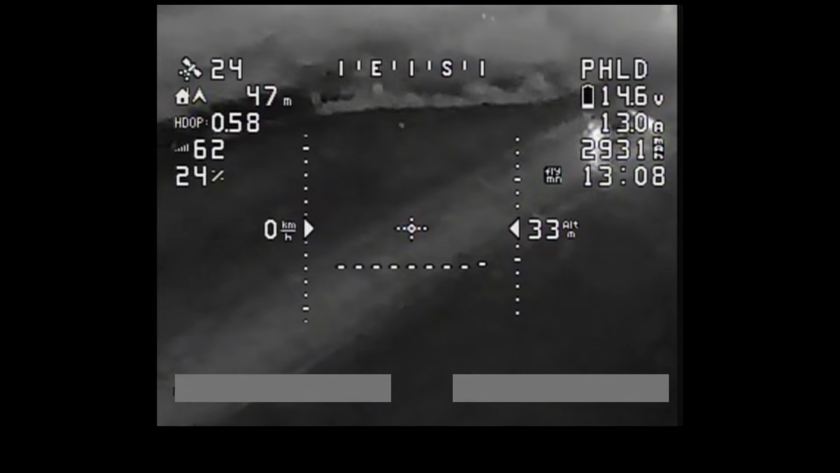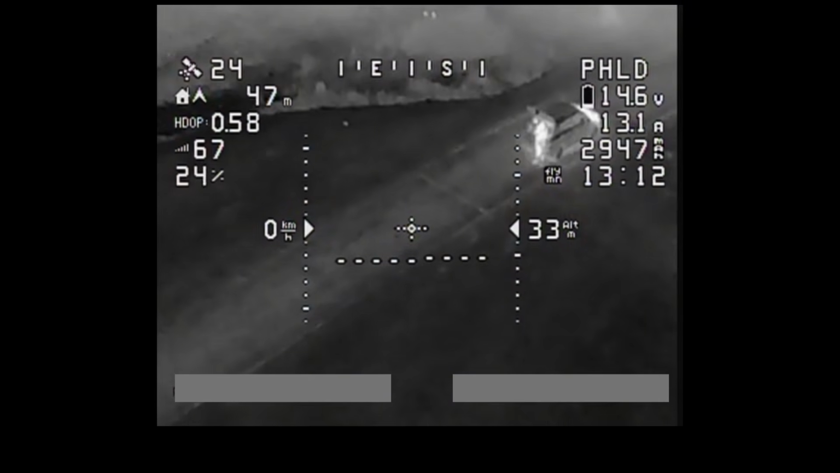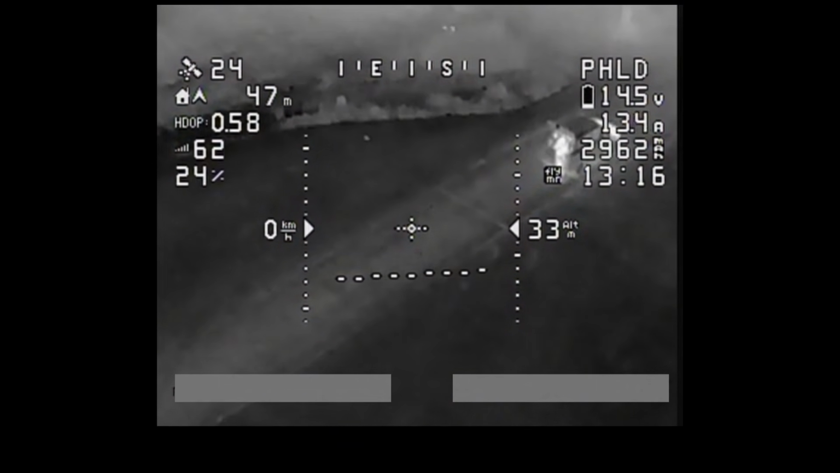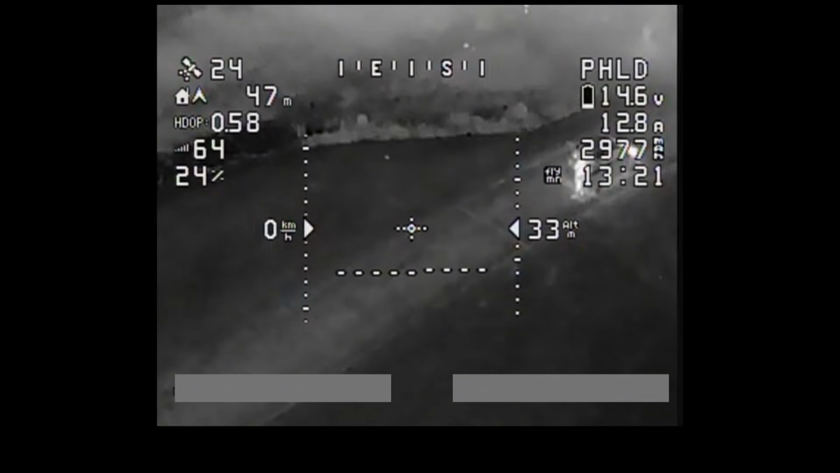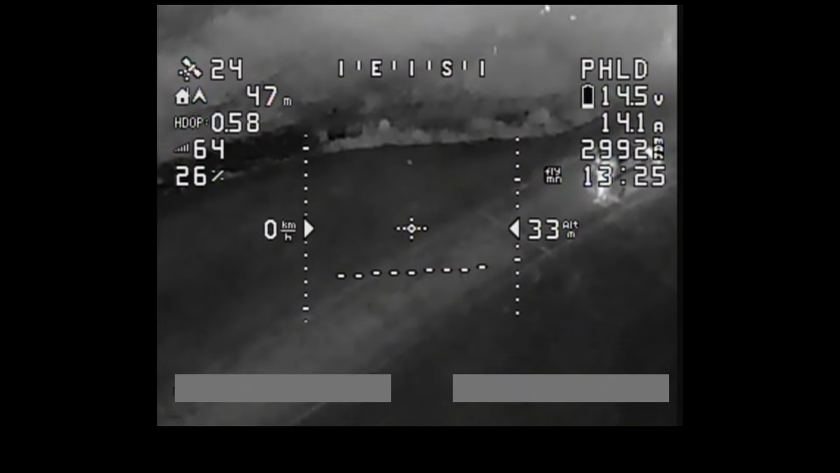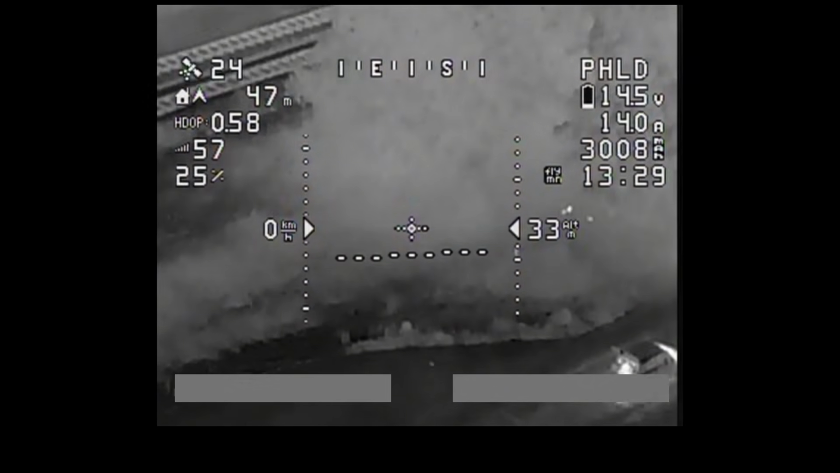Yeah, what was I saying? Yeah, as you can see, this system's working quite well. If you watched my previous videos where I tested the thermal camera on my Hewing T2 VTOL, you'd know that I struggled to get the camera to look where I wanted because it was wobbling around in the wind quite a lot. But this setup, even though it's actually quite windy, I think you'll agree this platform's actually very stable.